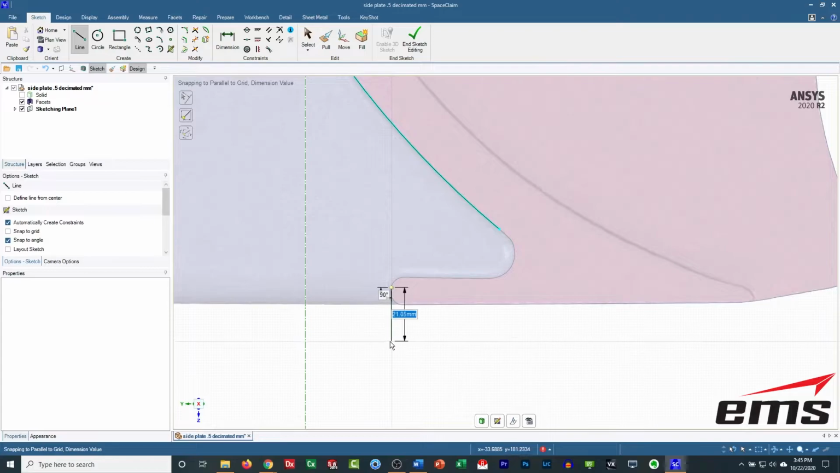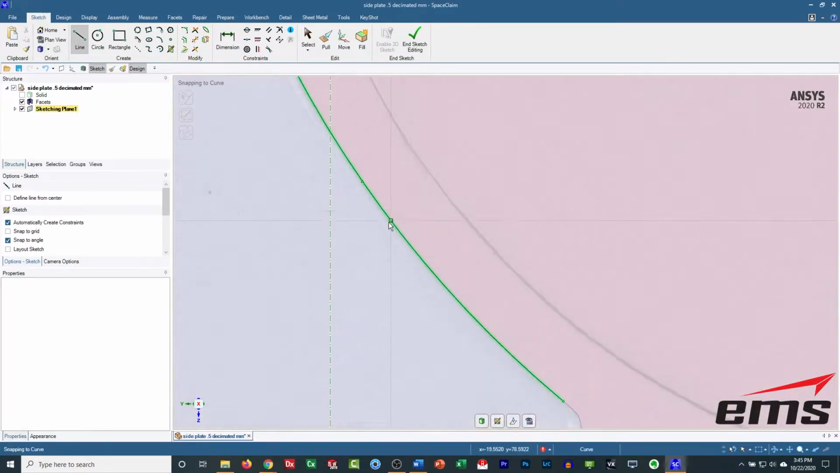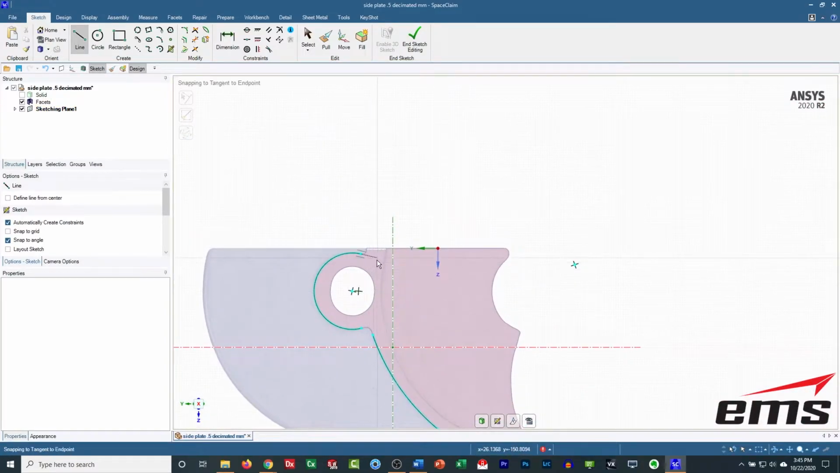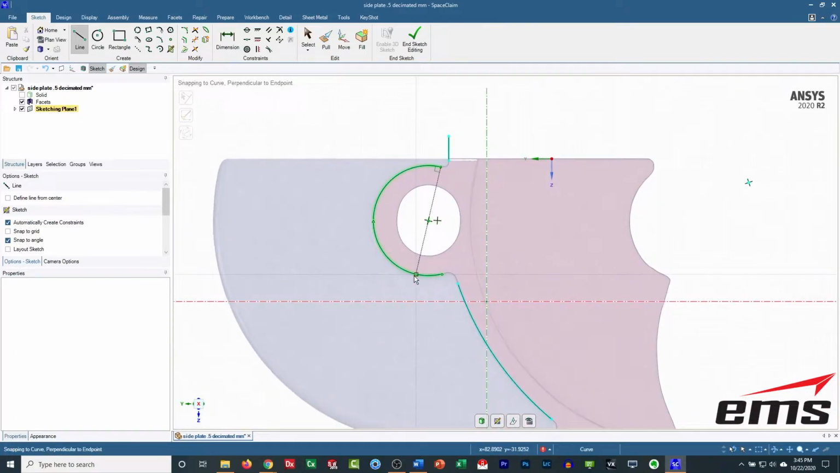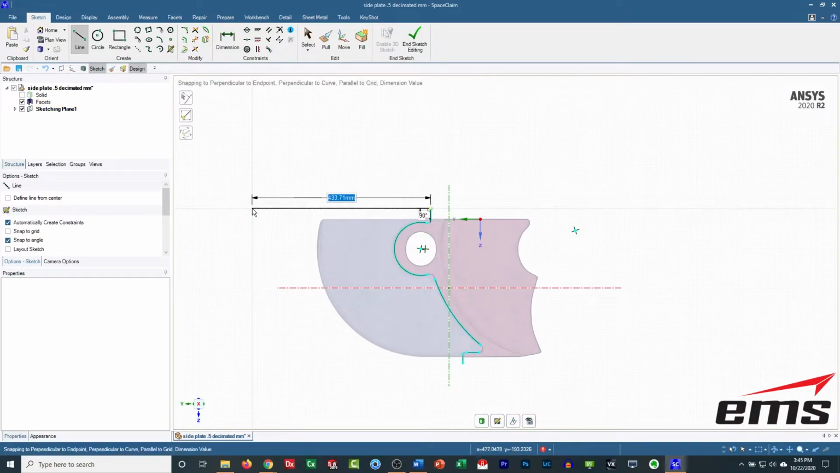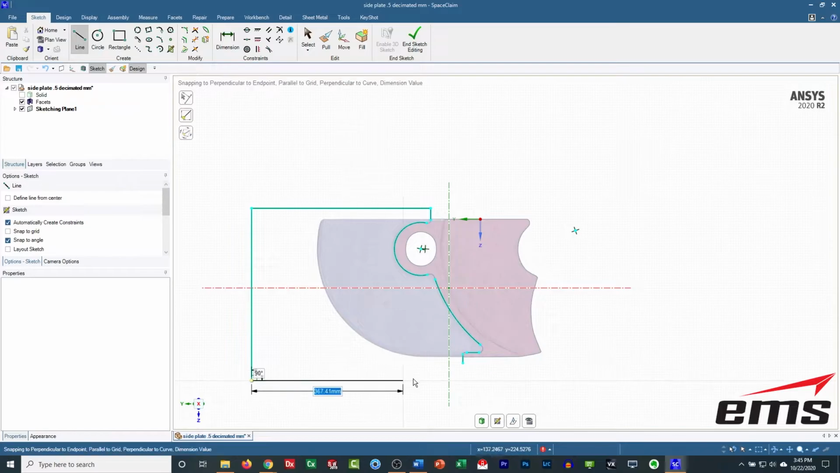So let's just draw one here to here, here. And if it's kind of snagging on something, you can just tab over and type in what you want. Okay, and then right up here, there. And we'll just close this up because, again, we're going to cut this away. It doesn't really matter. We can just put anything we want.